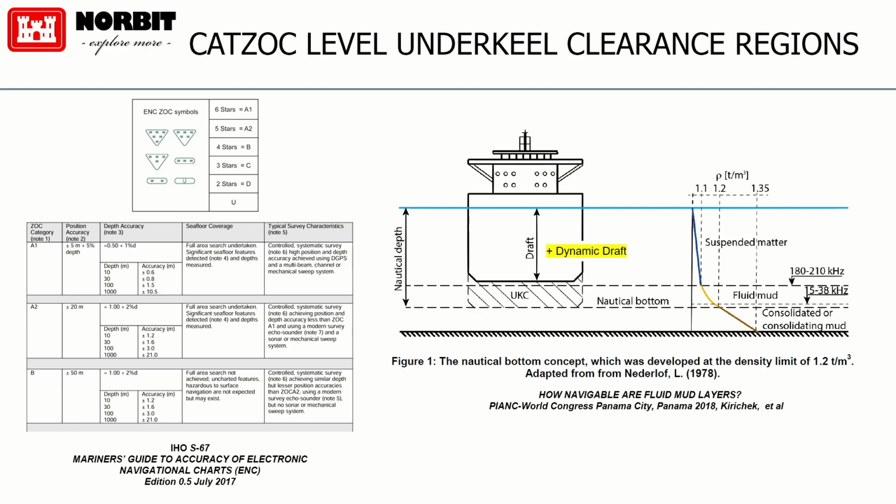The curve on the right is interesting because it shows, in a general sense, how the density of suspended sediments accelerates pretty quickly the deeper you go, as the suspended sediment is consolidating.